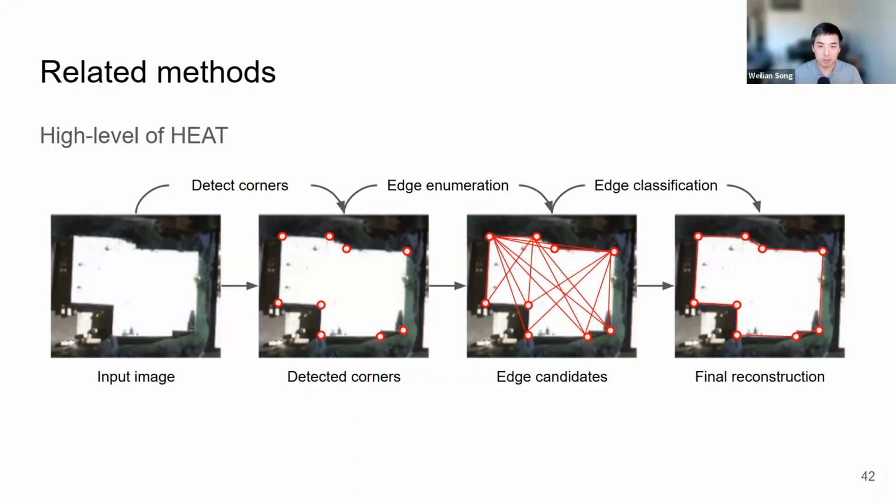And the main novelty for HEAT is the new image plus geometry fusion module inside of the edge classification part. It's implemented as a special transformer attention layer. I do want to mention HEAT because our method actually uses it as the main reconstruction backbone. But we did have a few modifications to suit our data since it's a bit larger scale. And that's for related work.